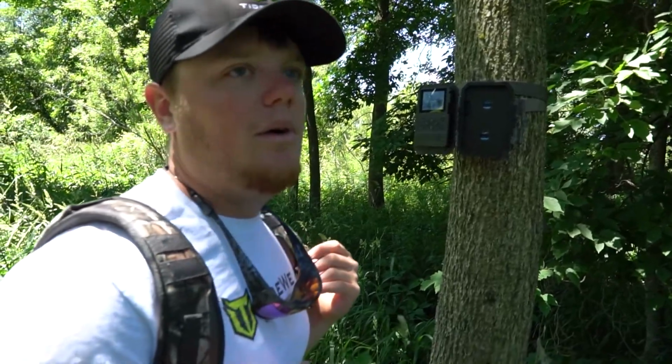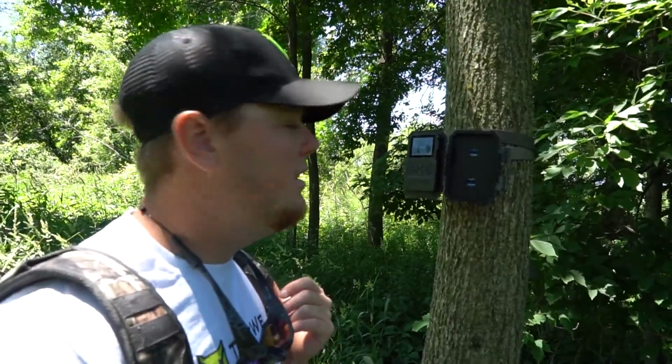That's a good amount. I'm going to go ahead, pull the SD card out of here, dump it onto the computer, format it, get the card put back into the camera. And we're going to head back to the house, get something to drink, and review all the photos that we took. So let's get the photos off this camera.